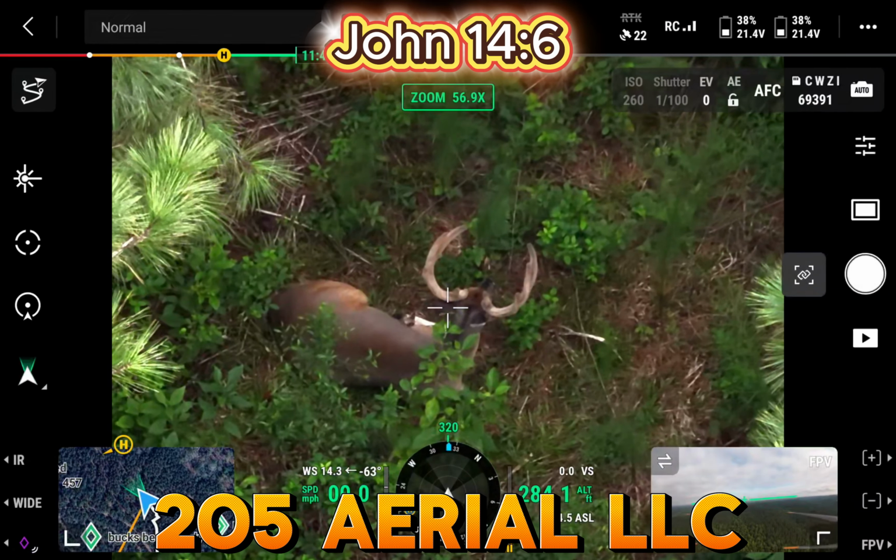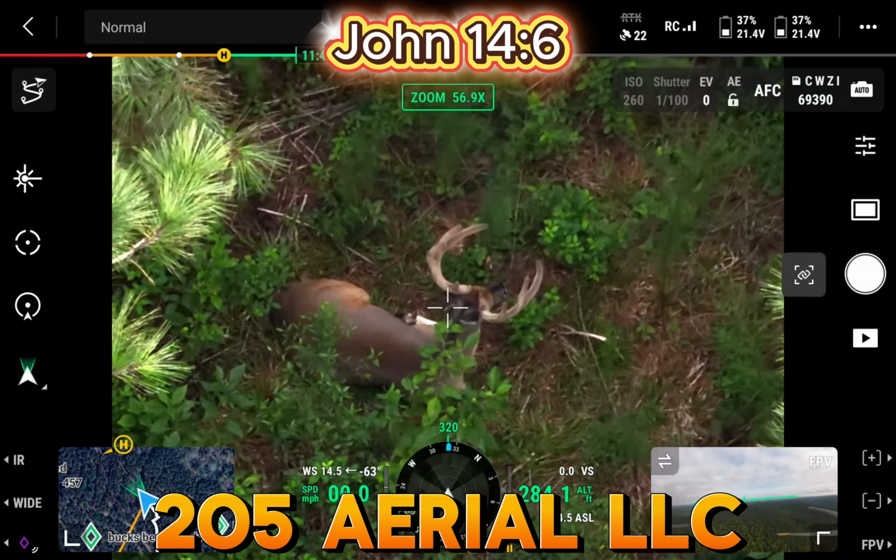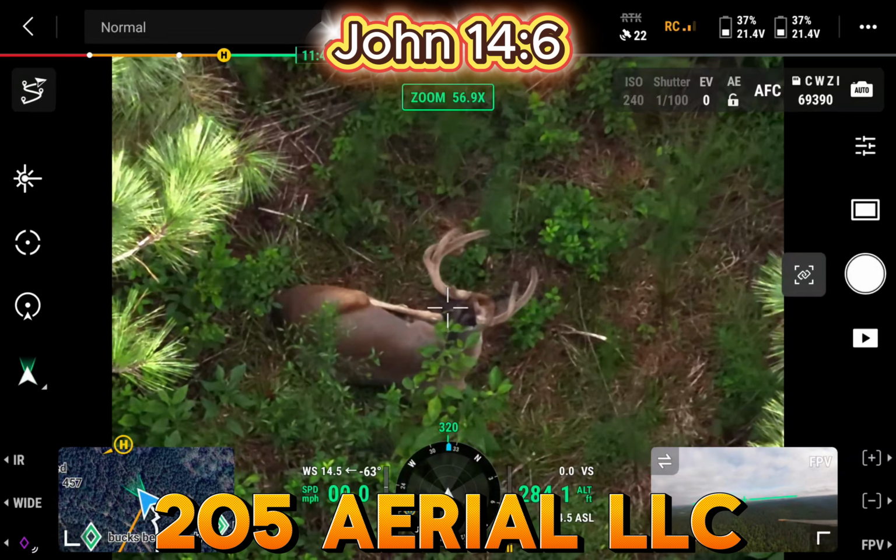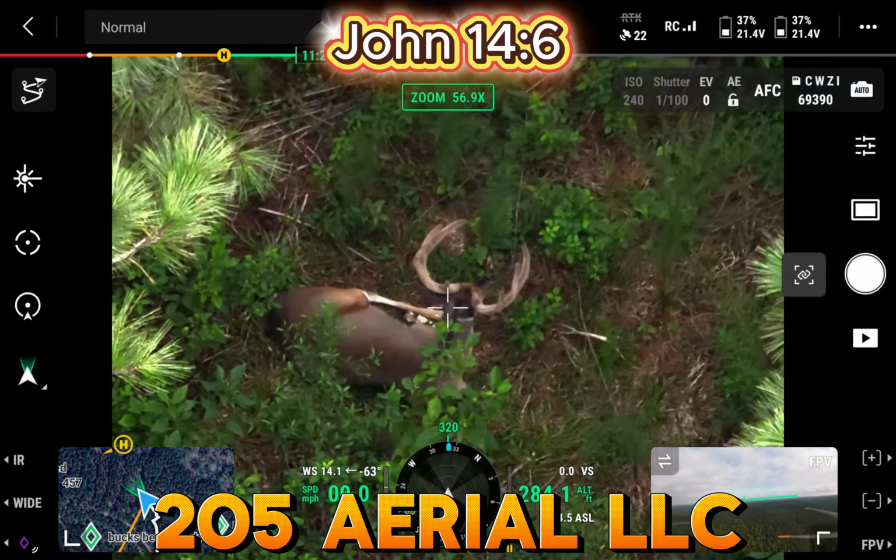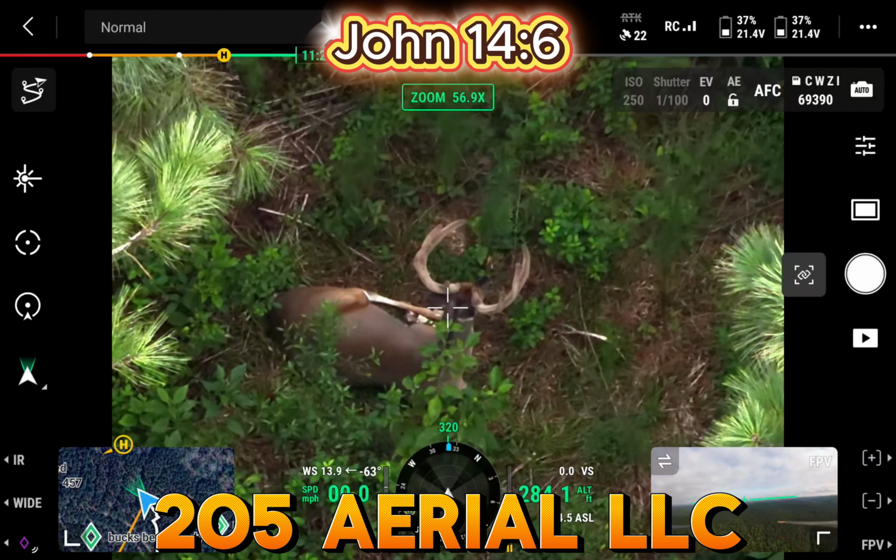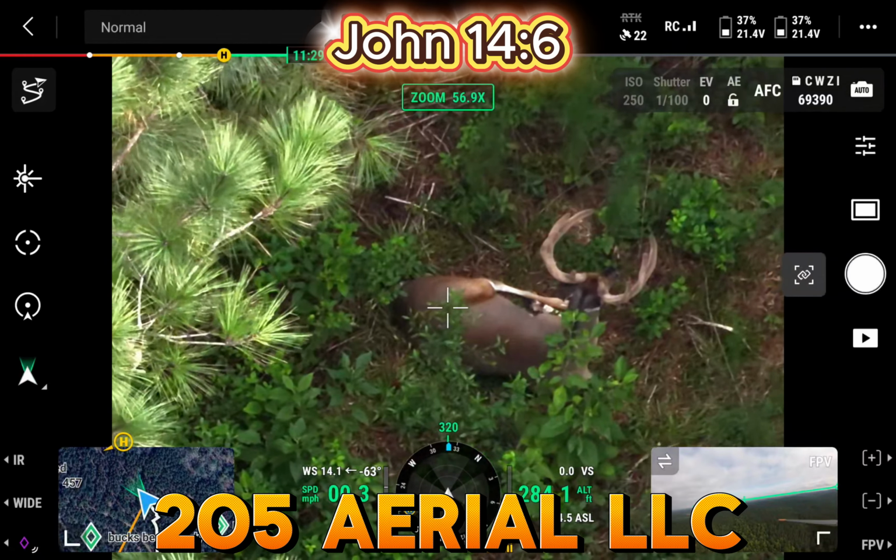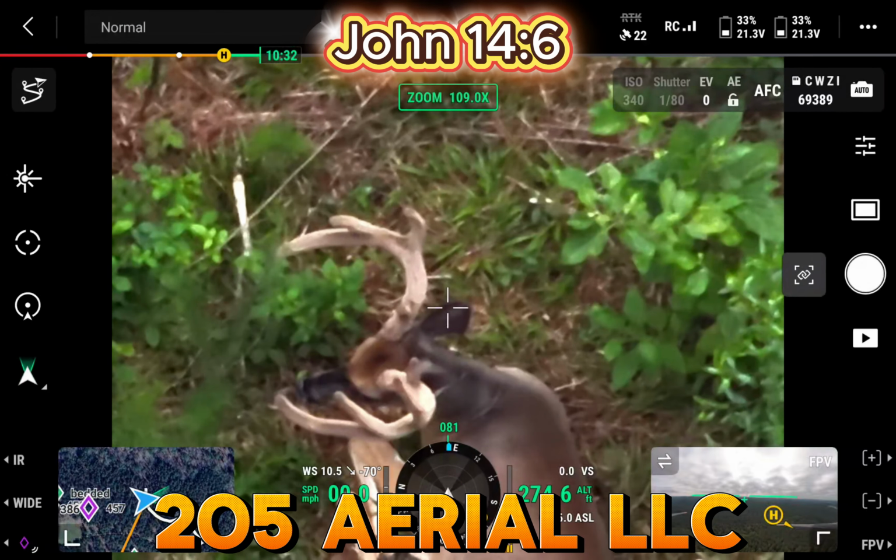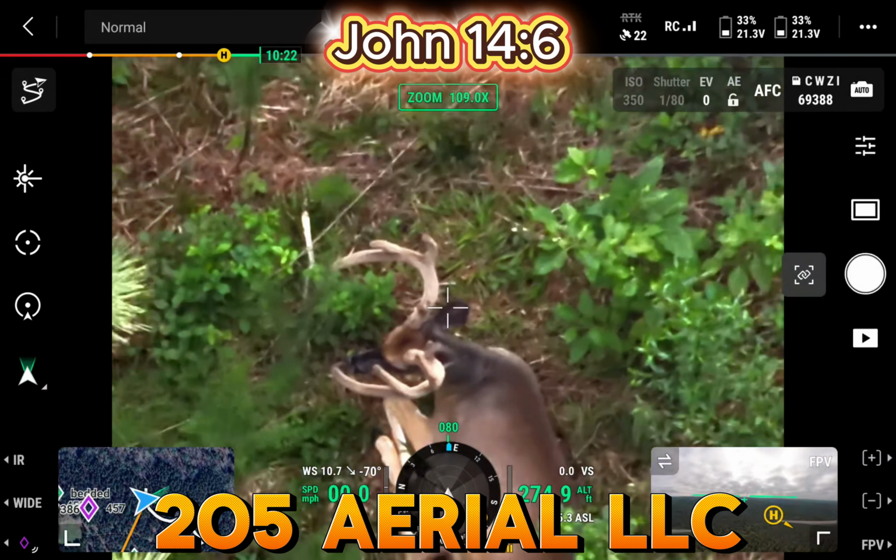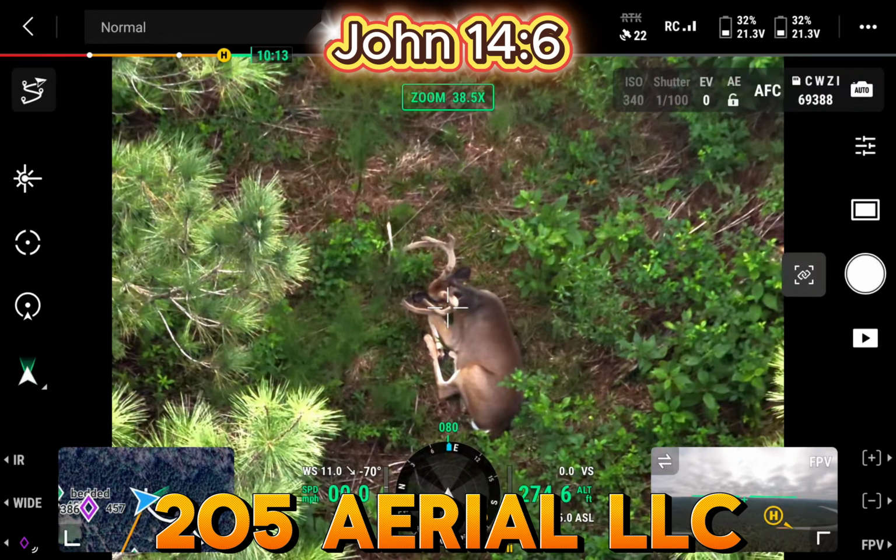It's a wide deer. I mean, he looks like a pretty decent buck. Goodness. So if you're in the club, this is the Cahaba property. This is going to be a shooter. I mean, he's not standing, but I don't need him standing up to realize that that's going to be a really good buck. Yeah, he's a good one. It's going to be a good buck, man. That's a wide deer too.